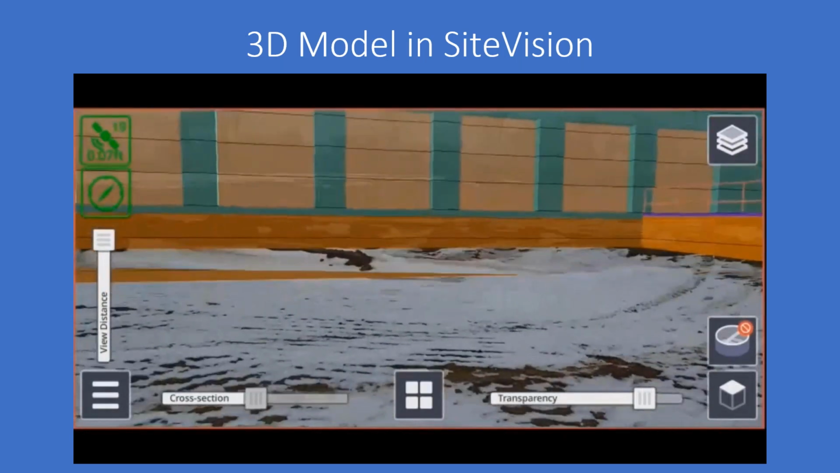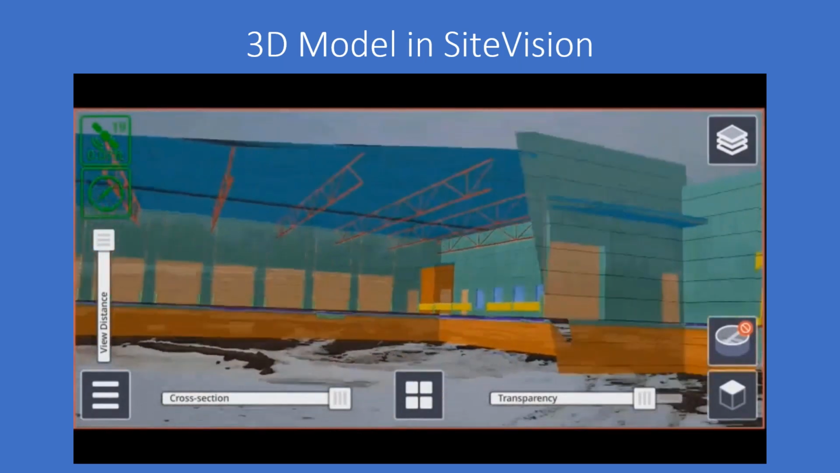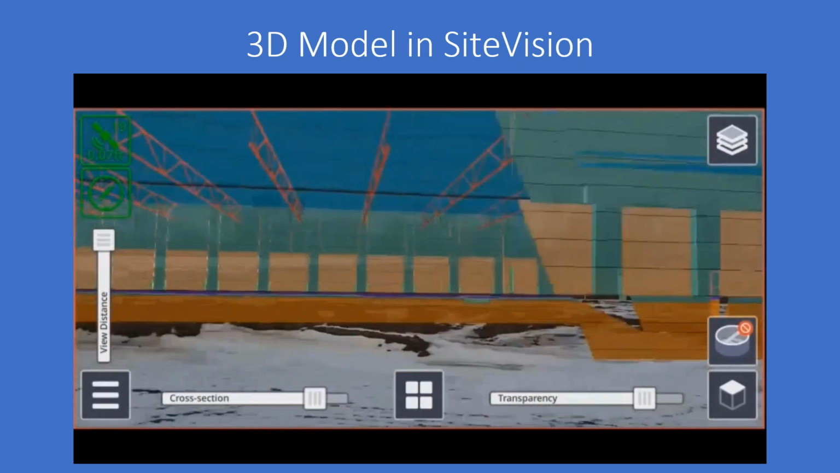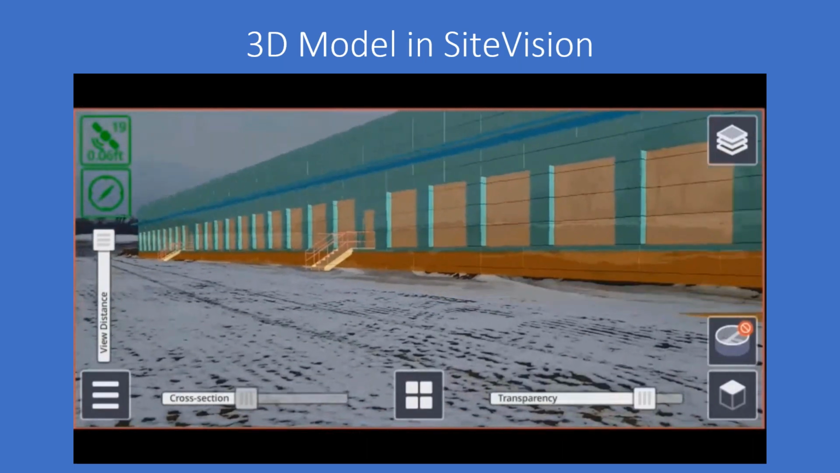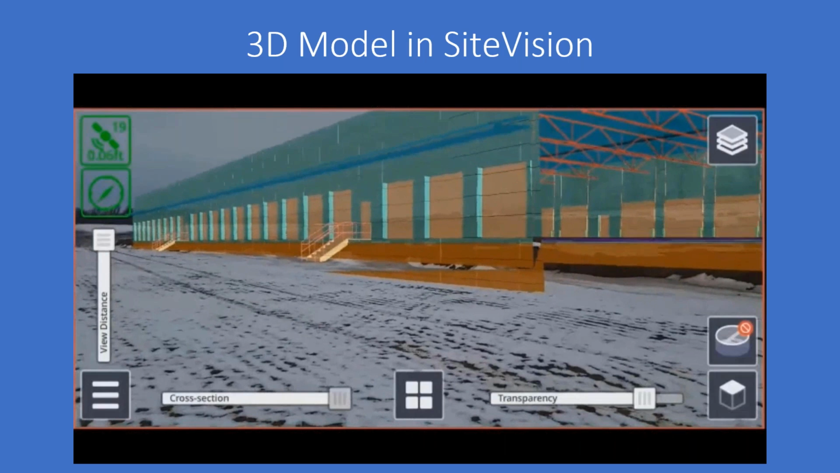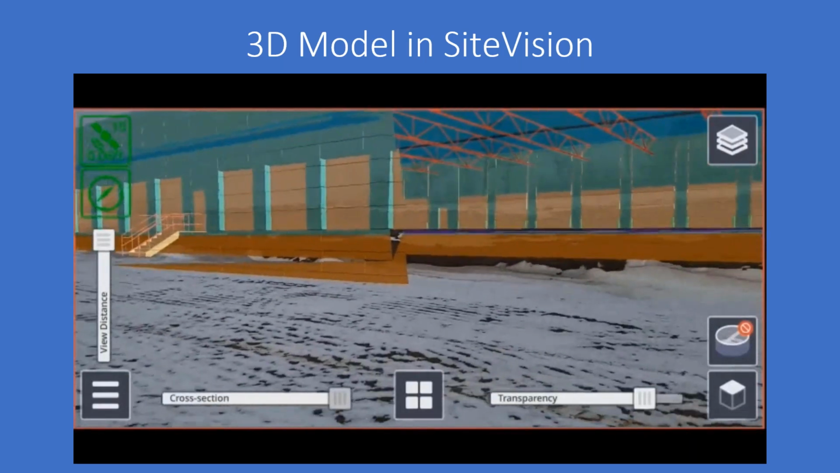We have both the transparency to control it, but we also have cross-sectional, so we can cut down through that model if we want to see inside of it. So that's what we're doing right there with this cross-section, so you can see inside of the building, and then all the way down. So you can see that we had quite a bit of cut for this building pad, and now we're pretty much at the elevation that we need to be.